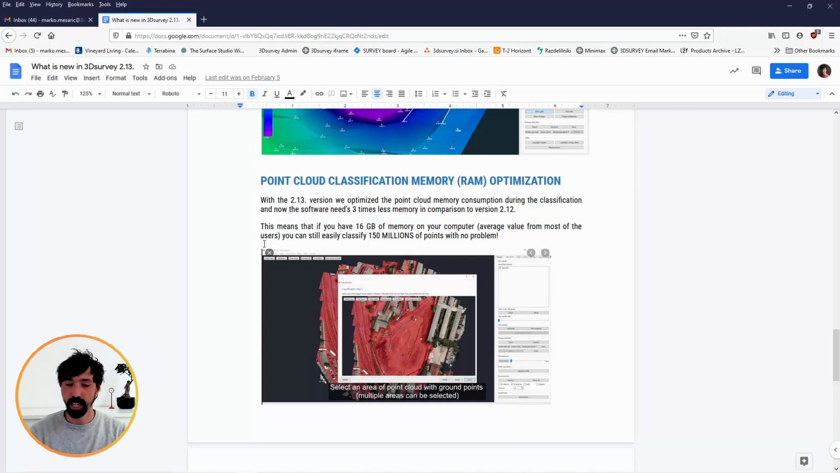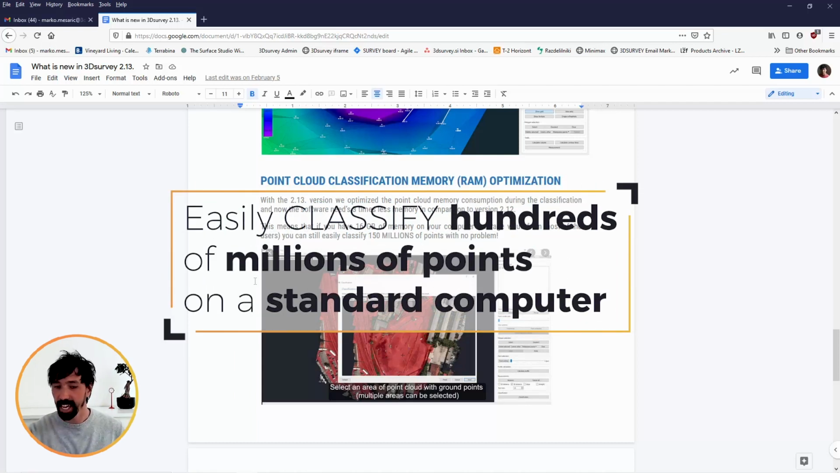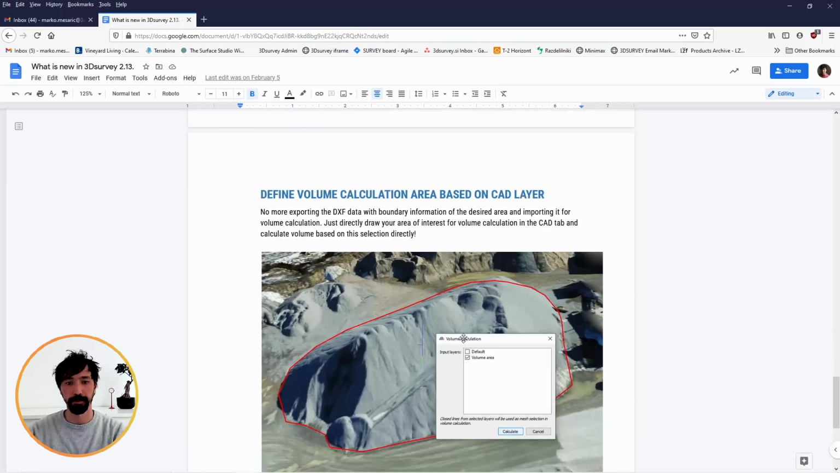We spent really a lot of time improving this step, and now if you're able to view a point cloud in 3Dsurvey, you will also be able to do the point cloud classification because we don't duplicate the data. We use the same amount of data, it works really nice, really powerful, and now you're able to easily classify 100 million points or even more on a standard computer with no problem.